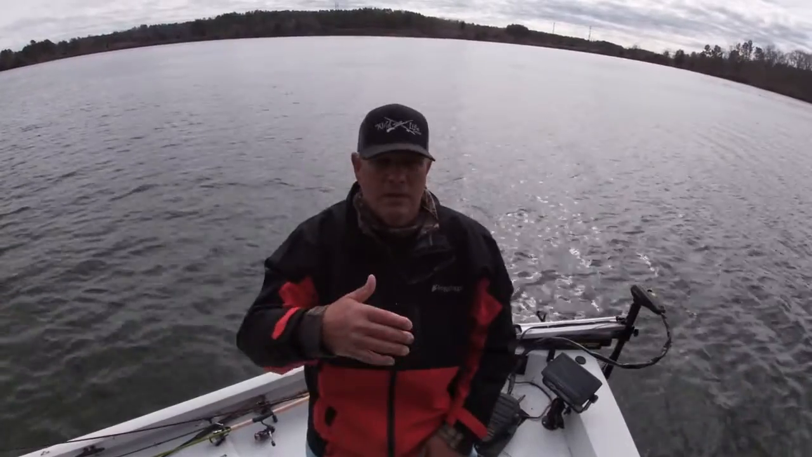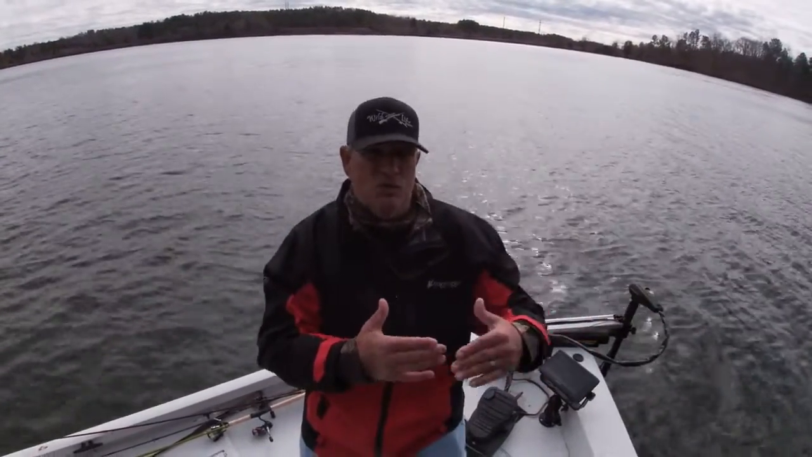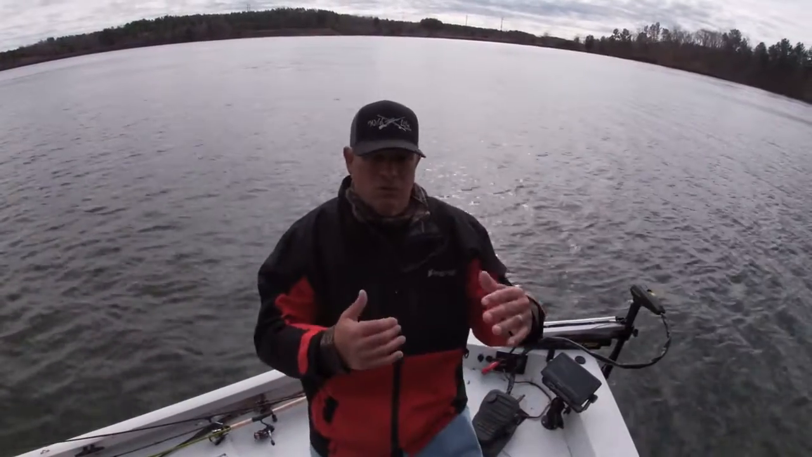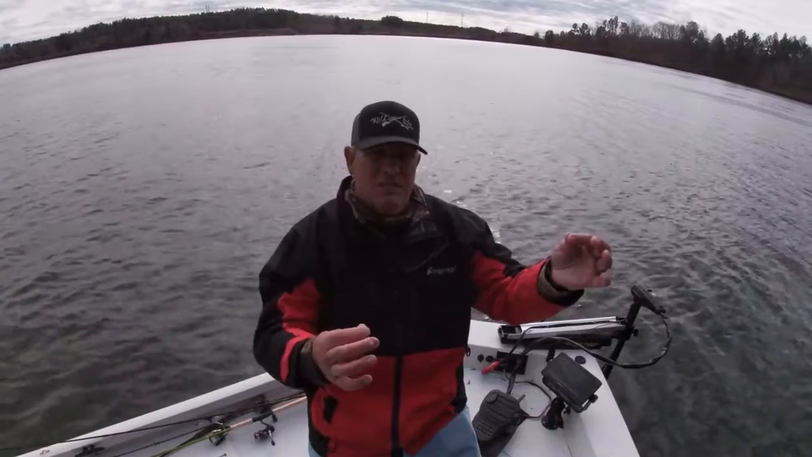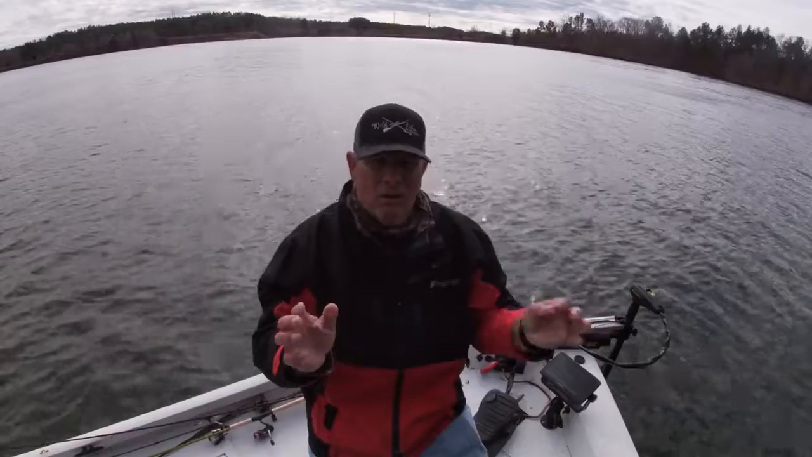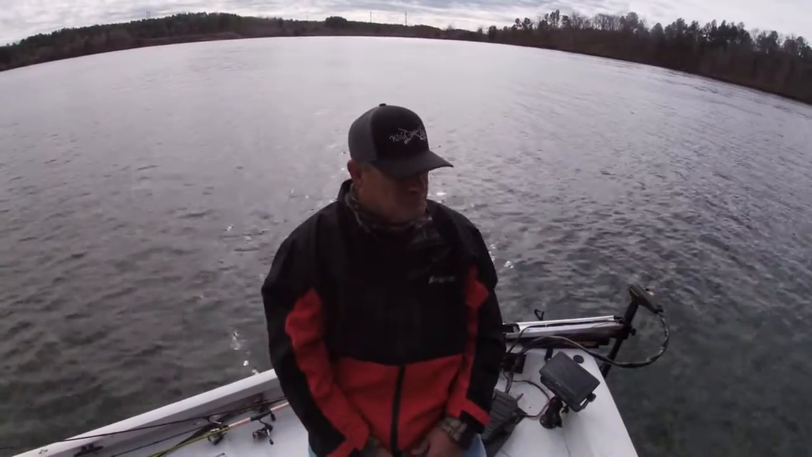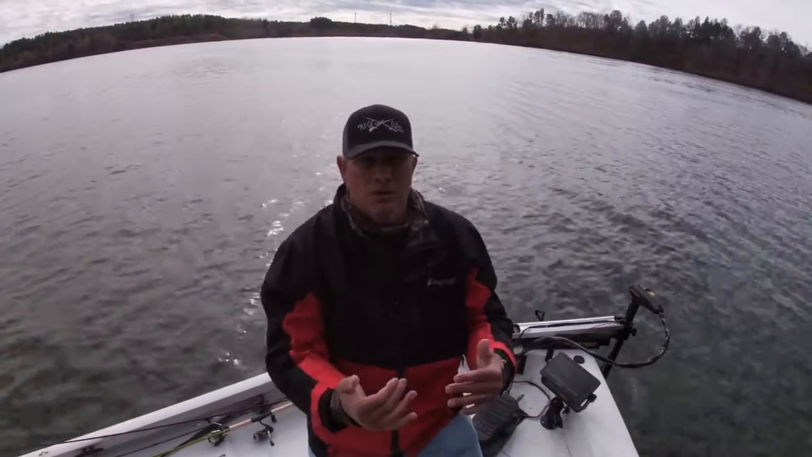And like today, the wind was blowing really hard, and so it was easier for me to drop a buoy marker on it, and that way it gives me something visual to actually go back to and vertical jig on. Vertical jigging, I had that split shot above a 1/16 ounce jig. Whether it was a hair or a rubber body jig, it really didn't matter. They hit both today. And I could drop it down a lot quicker to the fish.